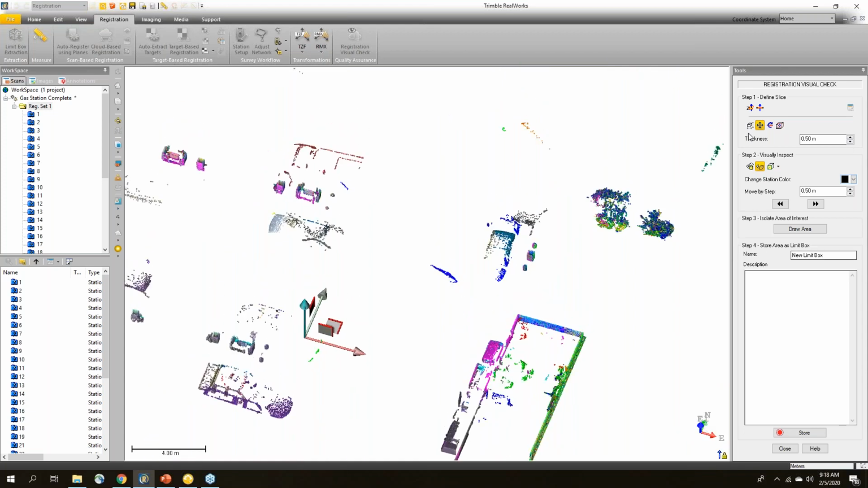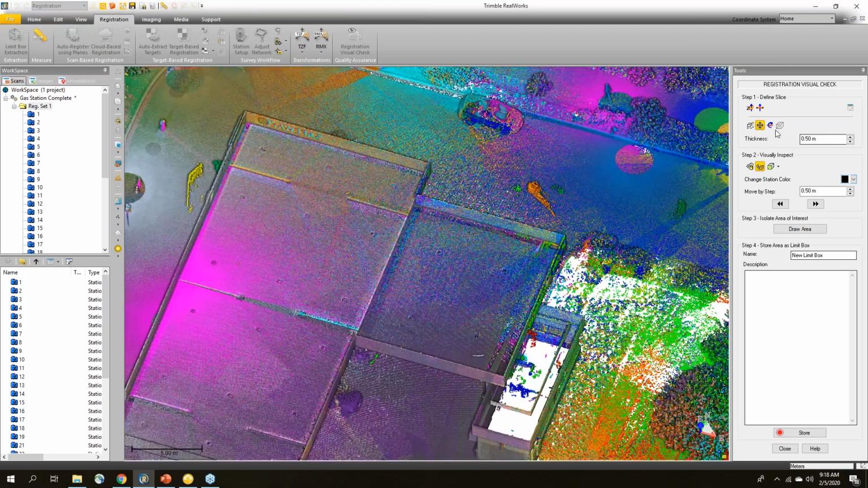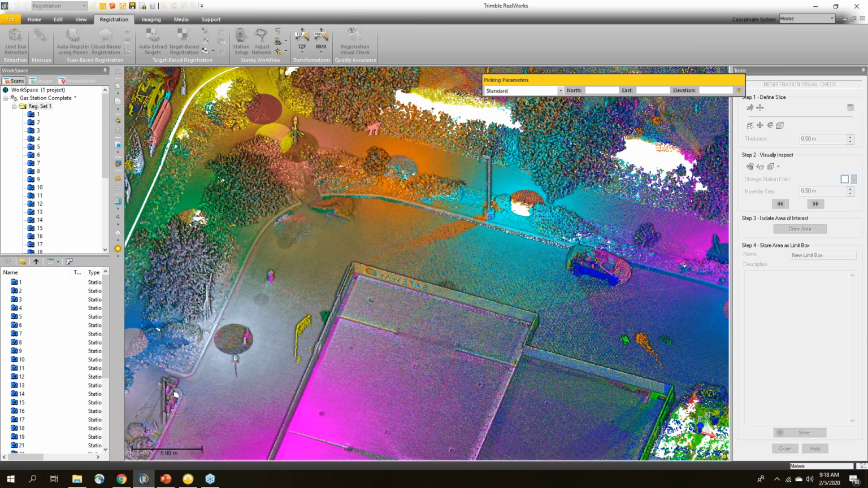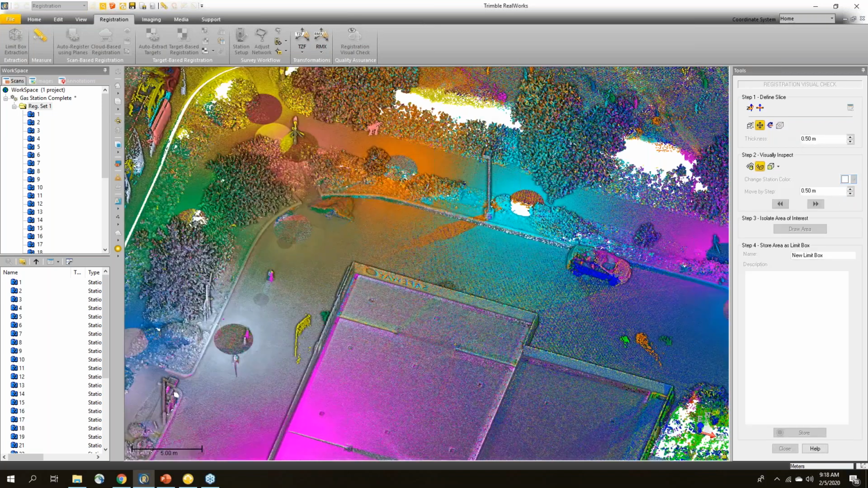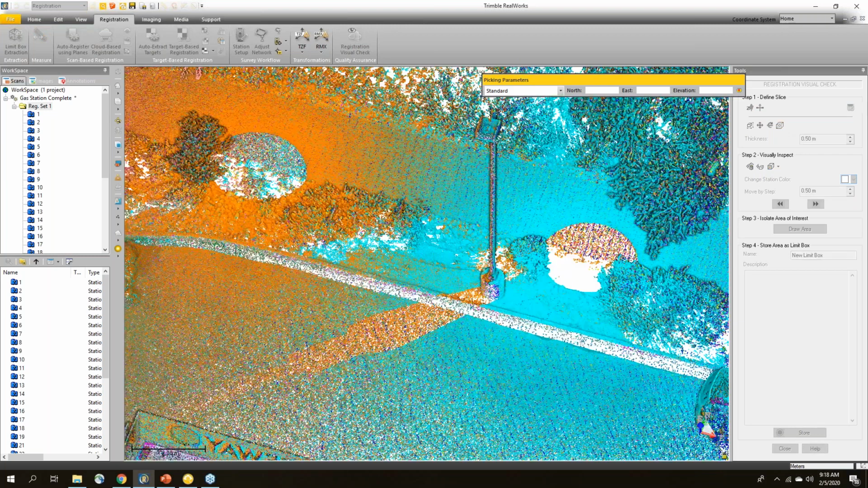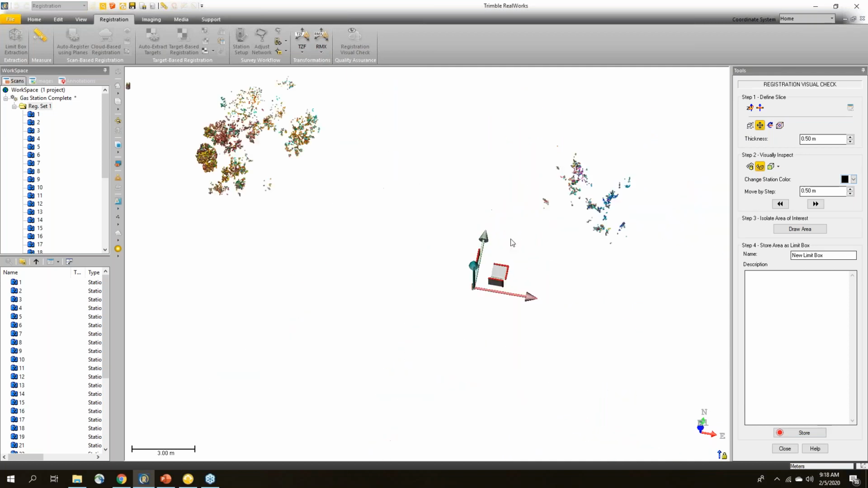Now, I also would like to go in and check different areas. So I'm just going to select a new center point, and I'm going to check the top of this light pole. Oh, I missed the top of the light pole. Okay, so there's the top of the light pole.